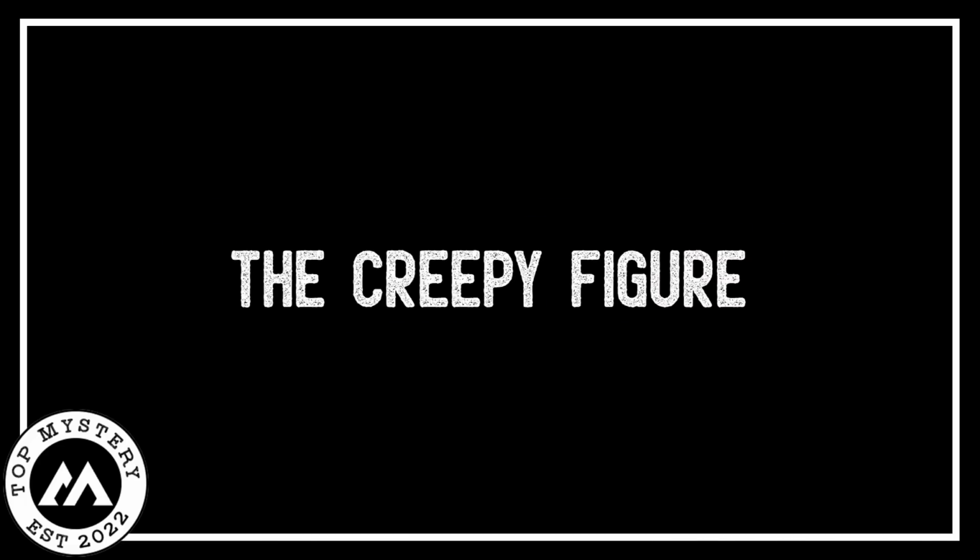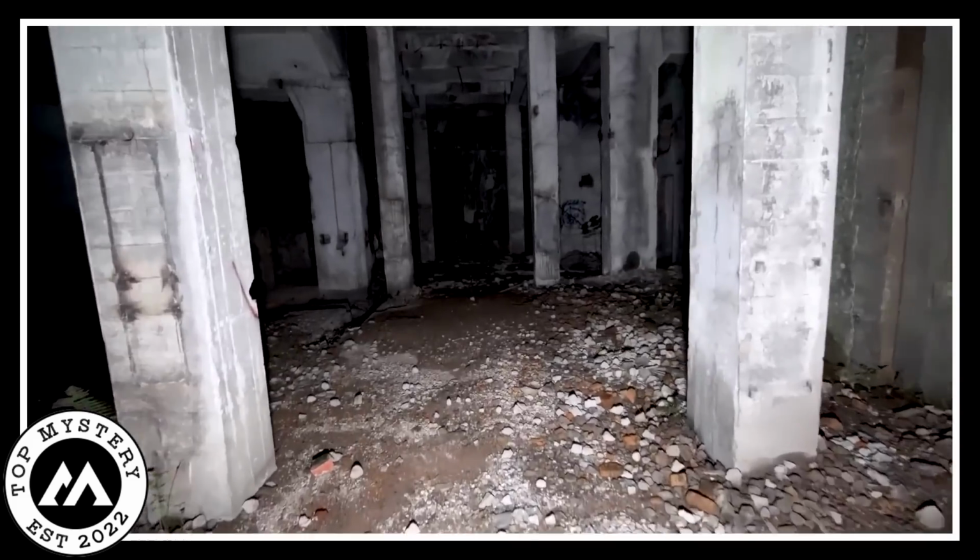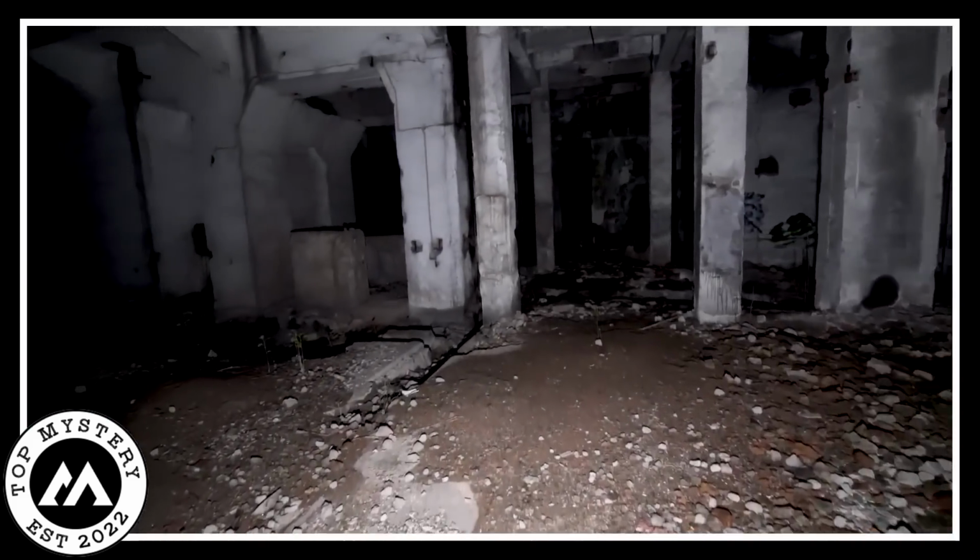The creepy figure. On a night with a bright moon, a garden camera caught something really strange that gave people chills. The video showed a weird dark creature with glowing eyes moving slowly and carefully. It quietly broke through wooden bars, making the scene even scarier.